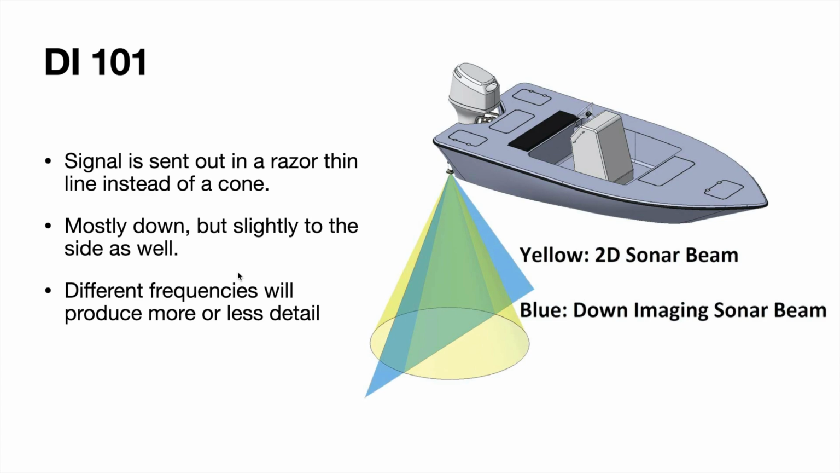And then like your 2D sonar, you have different frequencies, and that's going to produce more or less detail. It's the same concept. The lower the frequency, the more power you're going to have. It's not as much of an issue for freshwater people as if you were fishing saltwater and really deep. But I usually leave my units on the 800 kilohertz because I do not have a megahertz range. If you have that, that's what I would leave it on for the most part.